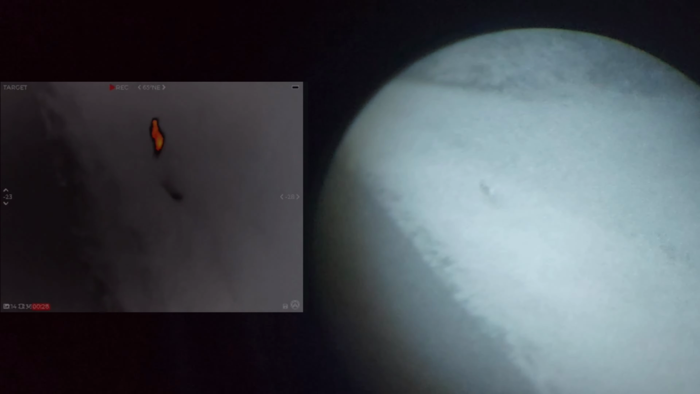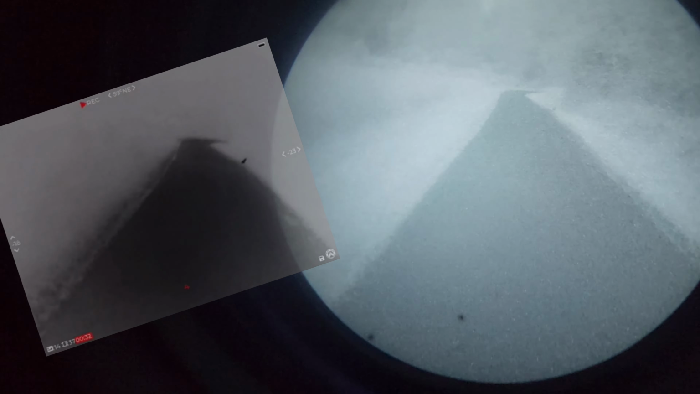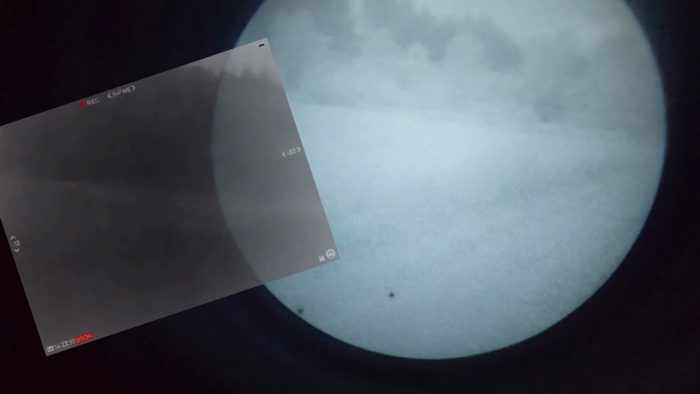Looks like I found myself a little walking buddy here, and I'm going to take advantage of his presence to explain why it is that I have the PVS14 circle on one side and the Armasight Sidekick thermal overlay on the other instead of combining them into one image. And it's pretty simple. When I have the helmet on and I'm looking through both of these devices simultaneously, the image that you see in front of you is what is projected directly to my brain.